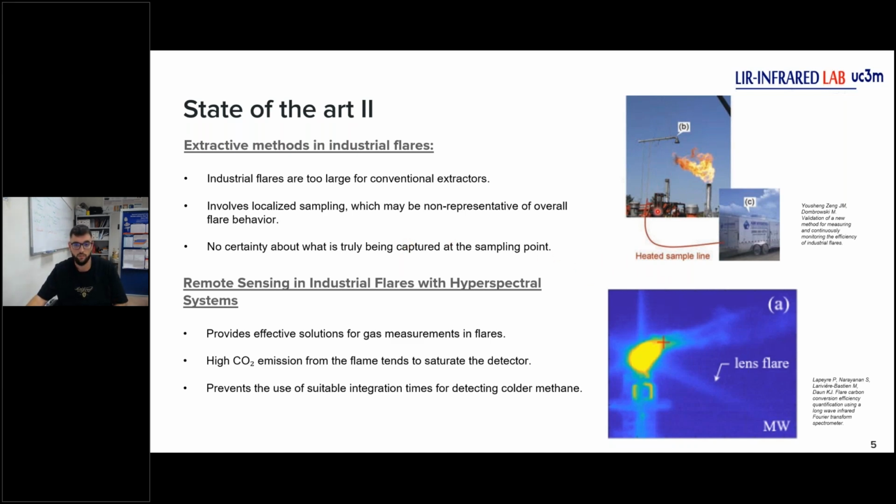This is an important problem because maybe here we can extract carbon dioxide and the methane is here that we will see. So the extractive methods have good results, but remote sensing is a very good way to get a measurement about the flare and about the dynamics of the flare, dynamics of the emissions, of the burned emissions. So we start to talk about the problems with the remote sensing measurements.